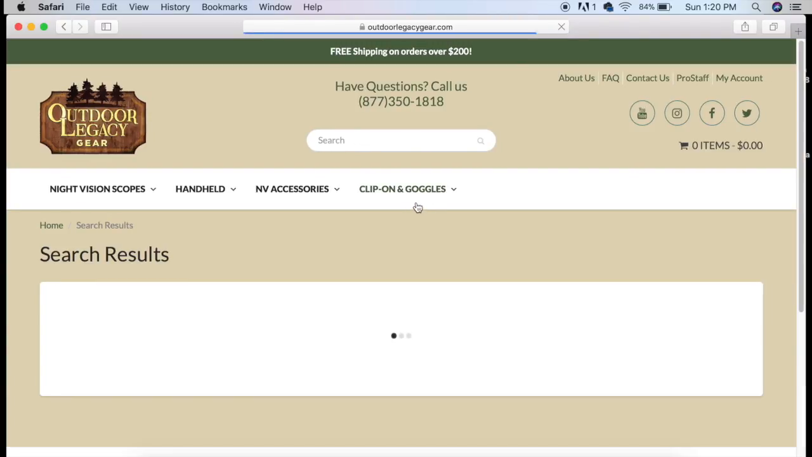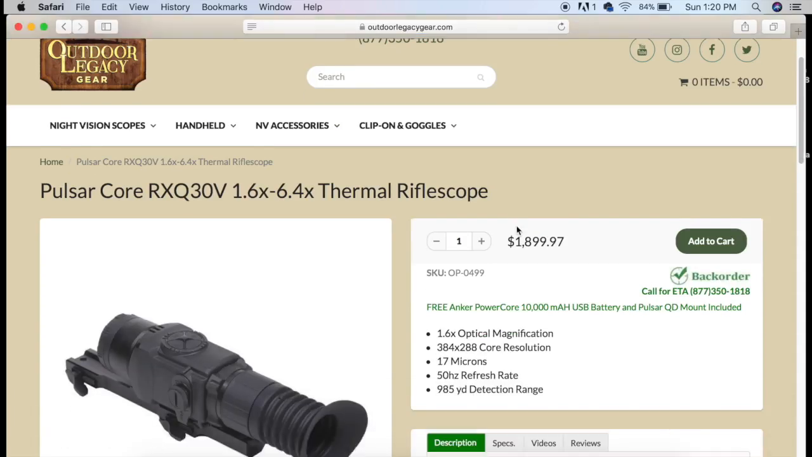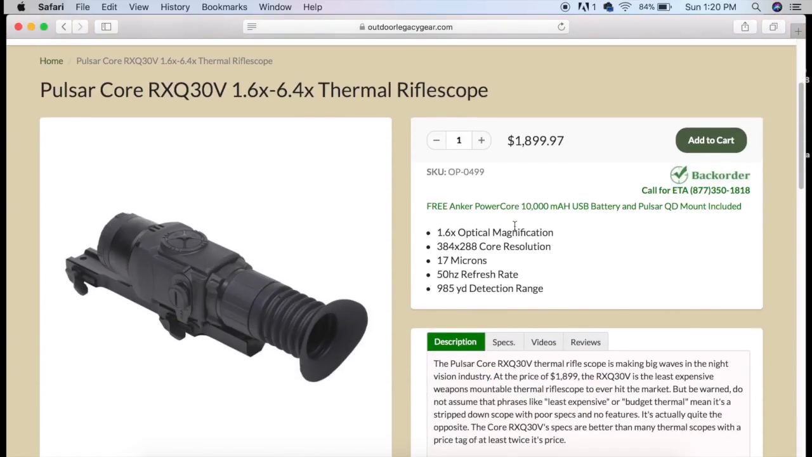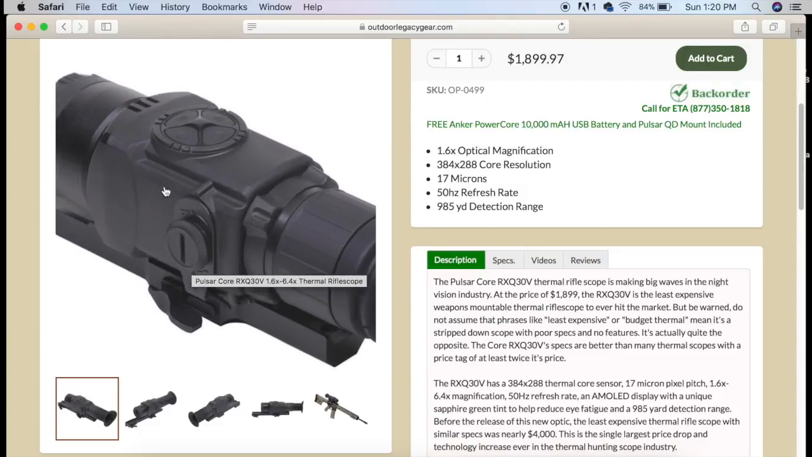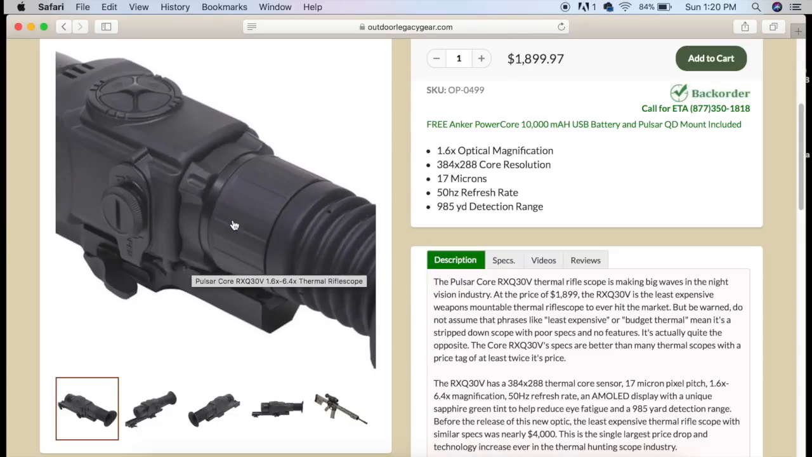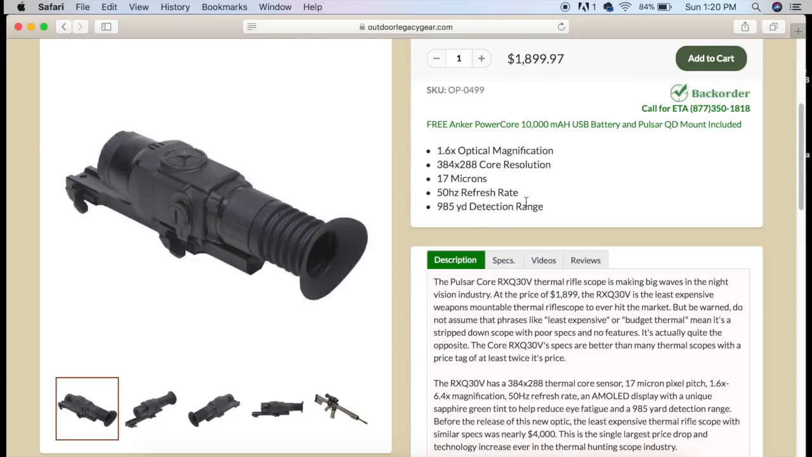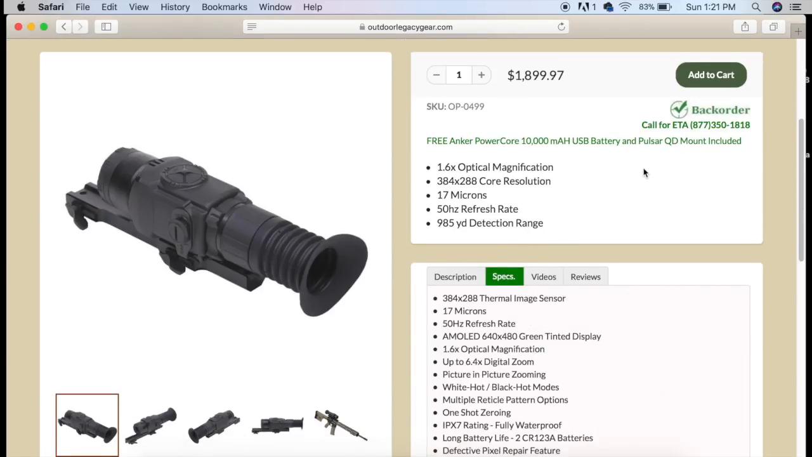And again, like you've seen in past videos, doing some of the research, going through and looking at the features and specifications, but I really want to show you a few things on here as far as the features of this scope. If I don't have the scope in hand, I like to go through and look at the layout of the scope, the buttons, where the different functions are, so you can go through and do several views of the scope. The price point on this is $18.99. Now, this is one of the least expensive weapons mountable thermal scopes that you can get on the market right now. So you can go down here and check on the specs.